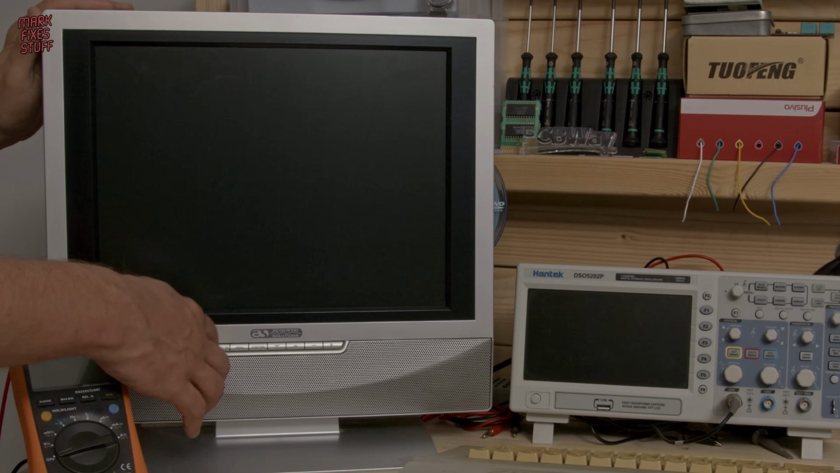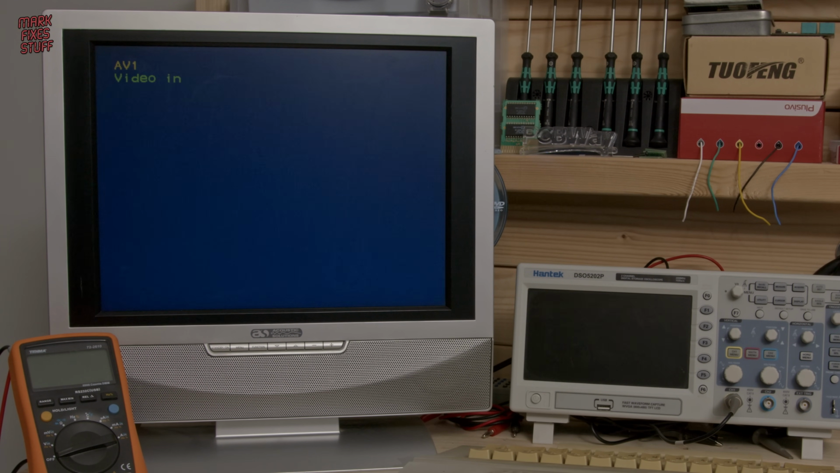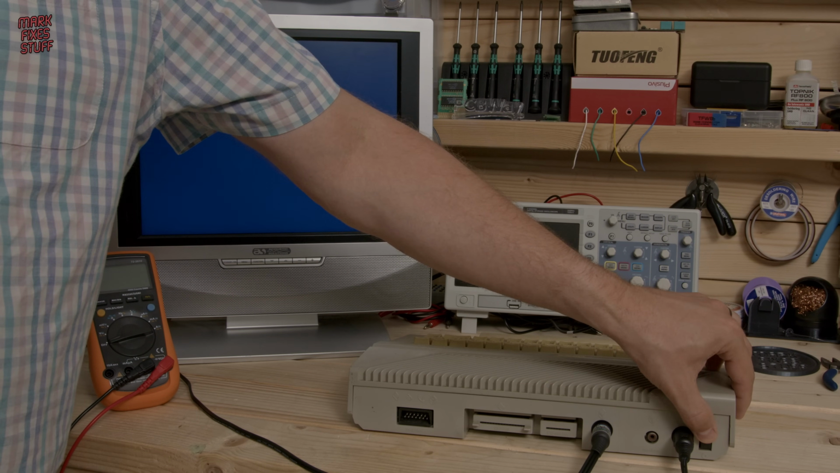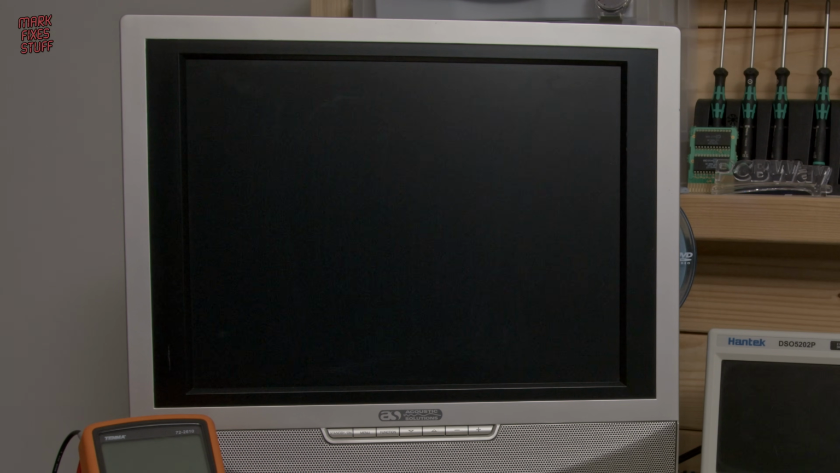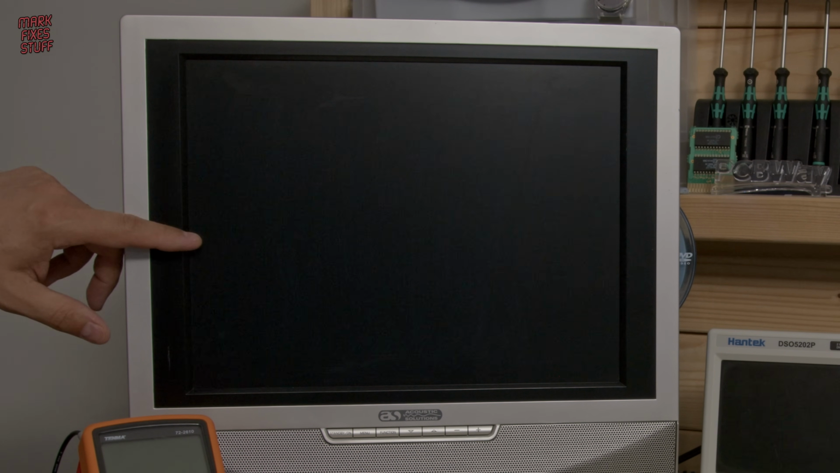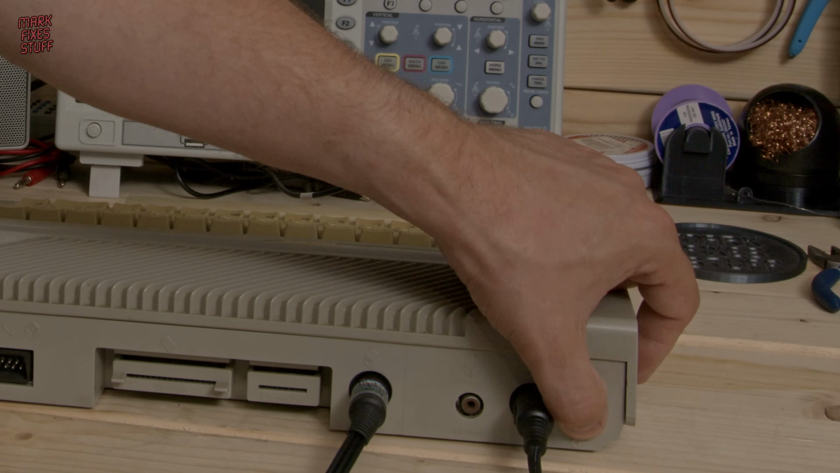I'll pop the lights off so that you can see better when we power on the machine. And... nothing. At this point you'd expect to see a blue screen with a cursor appearing, but this machine isn't doing anything. So there's obviously a problem here.